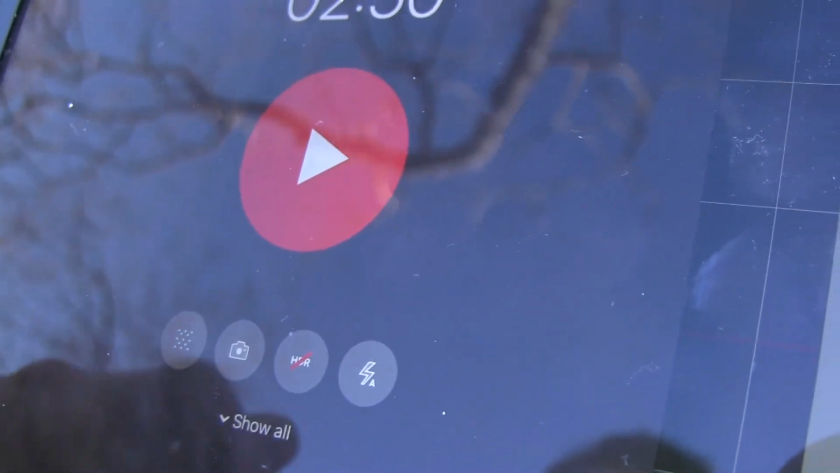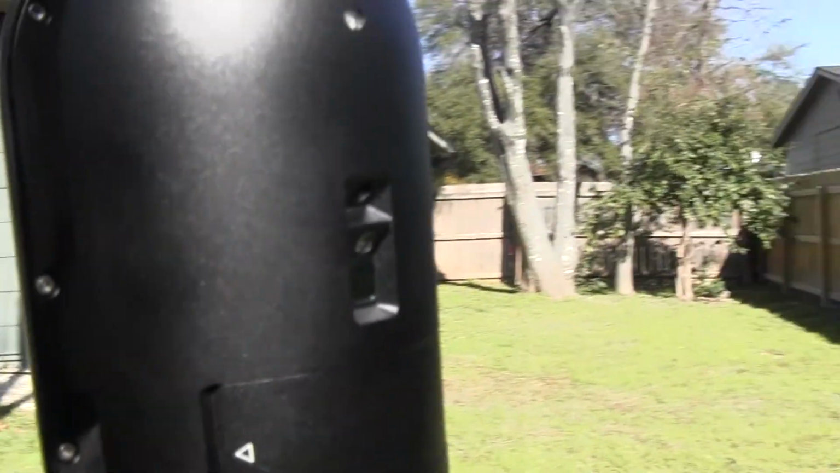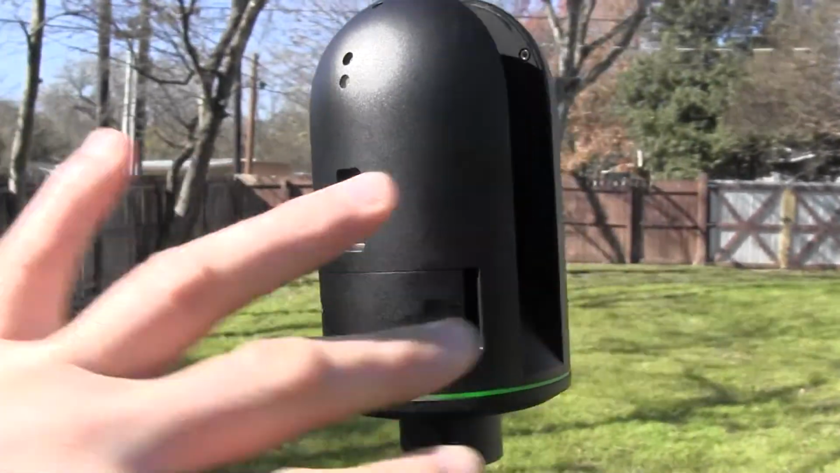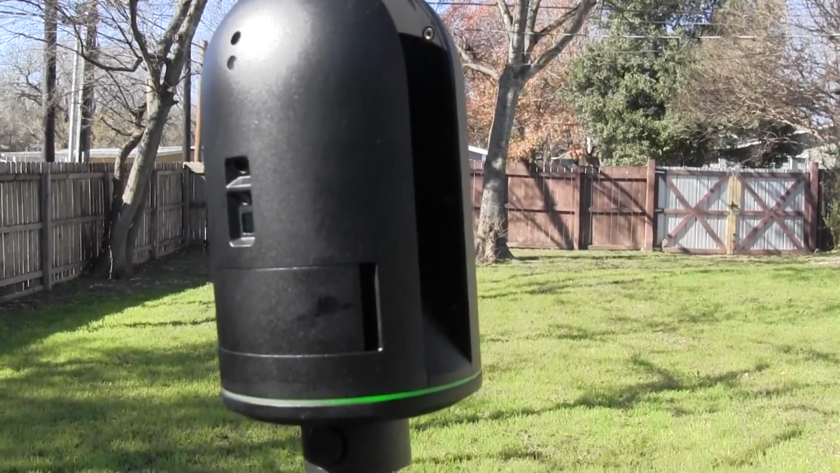So all I need to do now is, well, before we even do that, so this thing, you see the gap? There's a gap in the scanner. That's where the laser beams are shot out of. So if you stand in front of this, you're going to get scanned. So what I tried to do is stand this way, and when this thing starts to turn, you move with the scanner. So that way you're not being scanned.